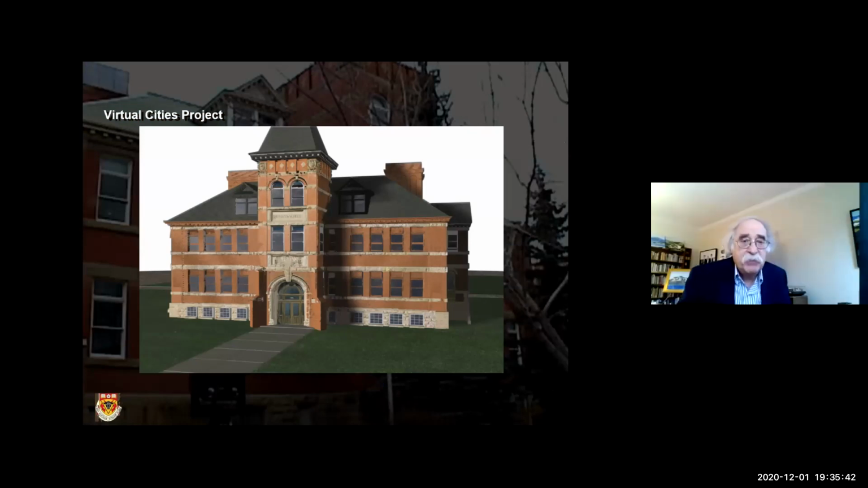Right, because the building was changed over time, and so we wanted it to look like it was when it was first built, so we replaced the missing pieces.